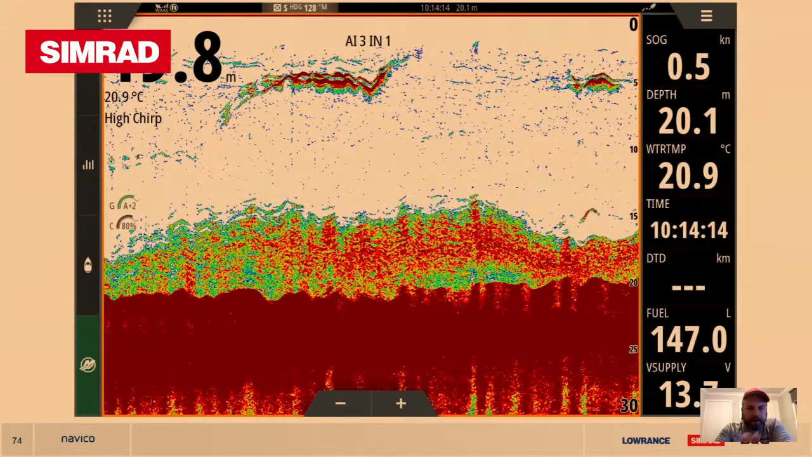There was lots of bait there that day on this reef, and we fought the fish, and a few minutes later we landed a 12.8, 12.6 kilo kingfish there in pretty shallow water. So that was quite exciting when you're interpreting and looking at the screen, seeing almost live action like that, and then to be able to convert it into a fantastic fish.